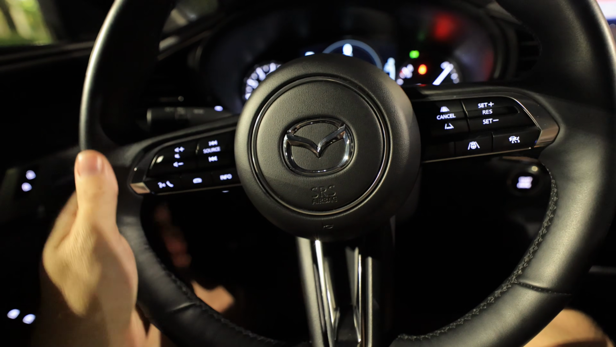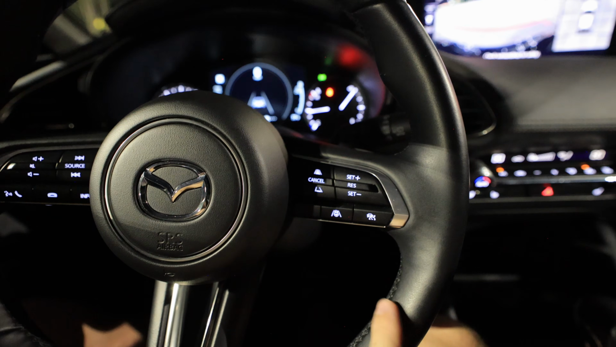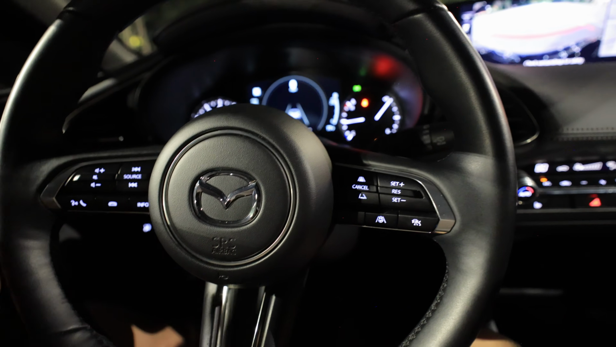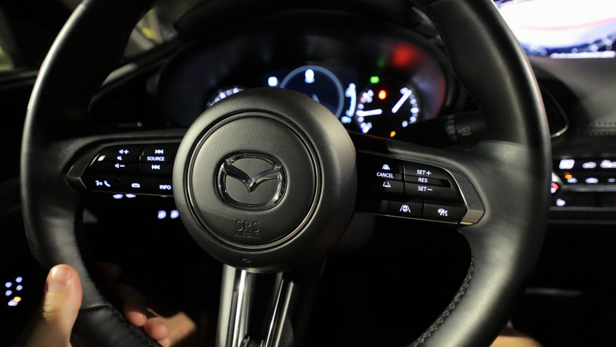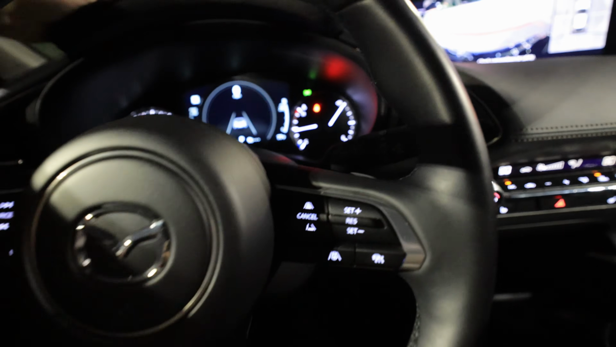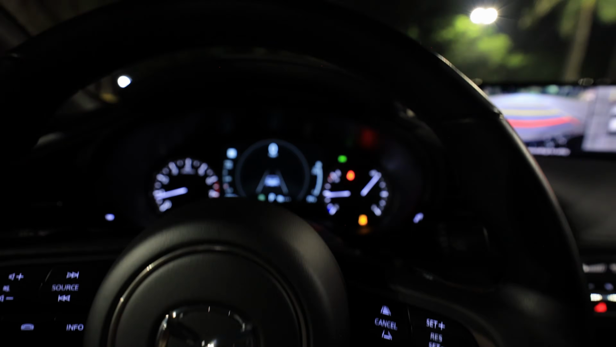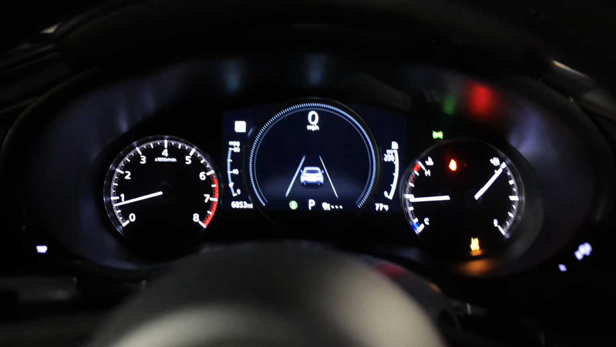Mazda steering wheels are always very high quality. Stitching is typically second to none. Even compared to true luxury brands, Mazda's fit and finish, their materials are pretty fantastic in here. I have a head-up display. I don't have it enabled for the video, but there is a head-up display available on this car.